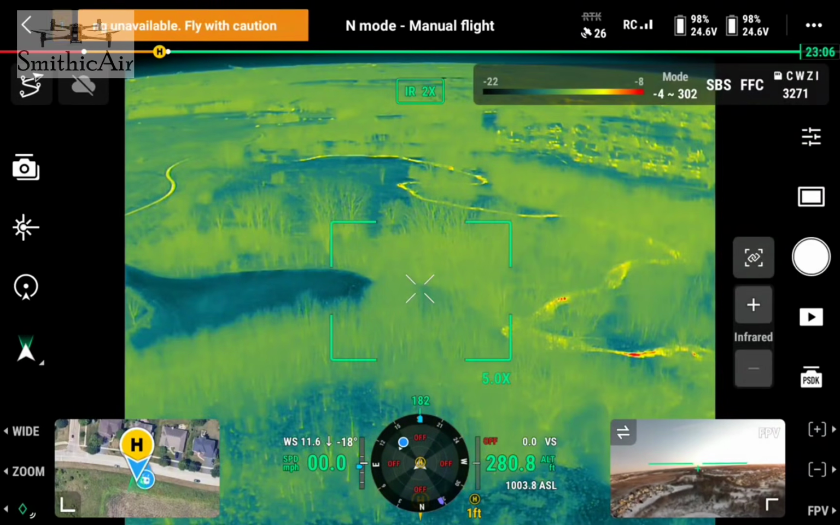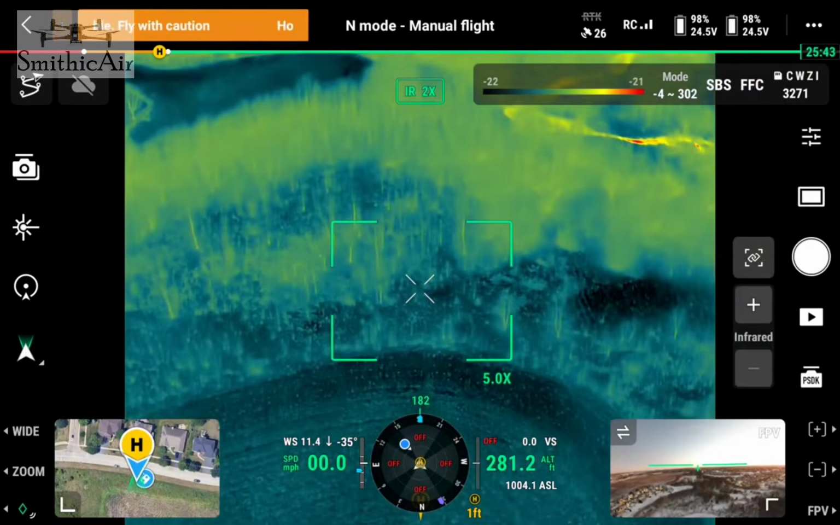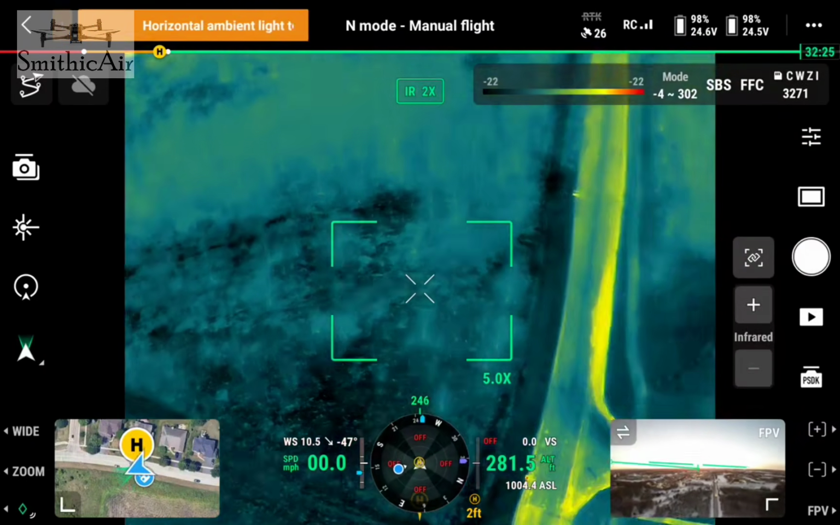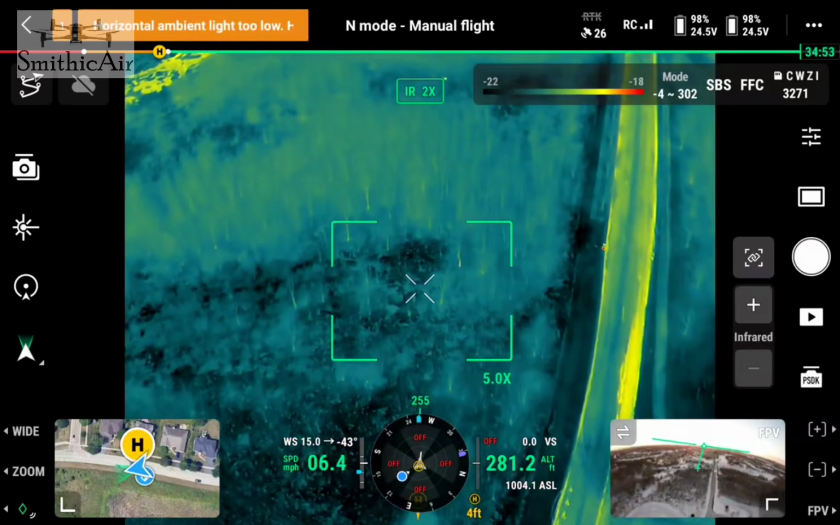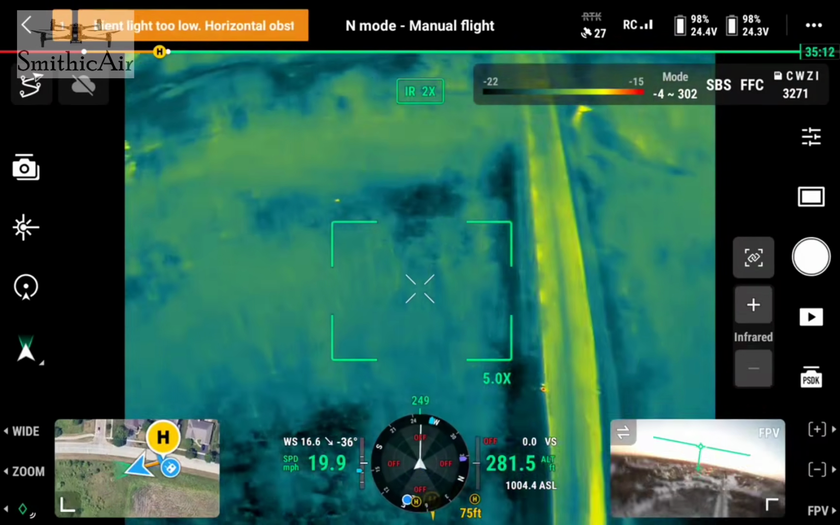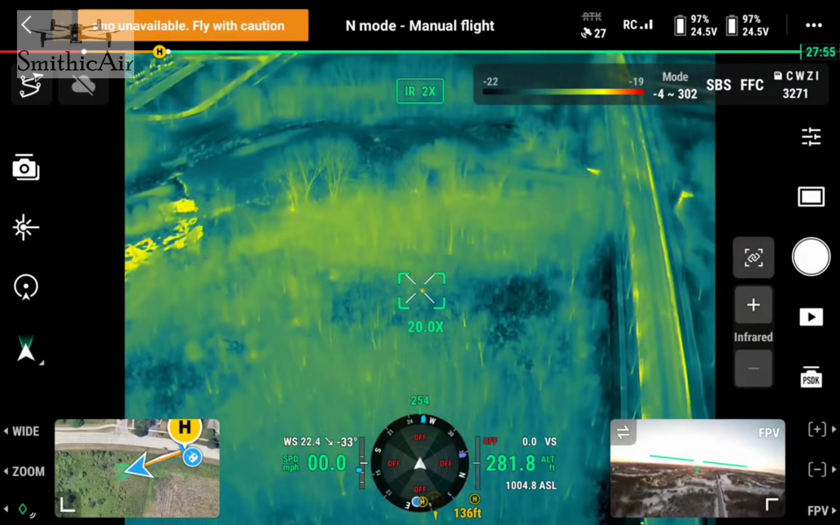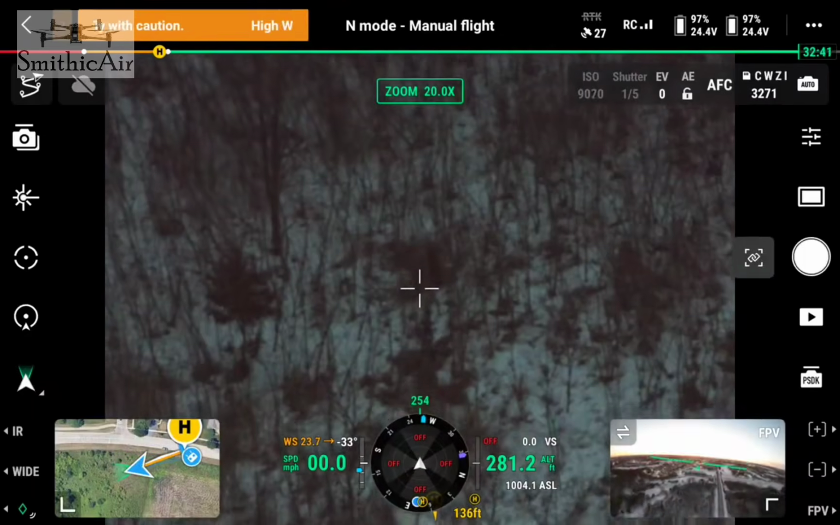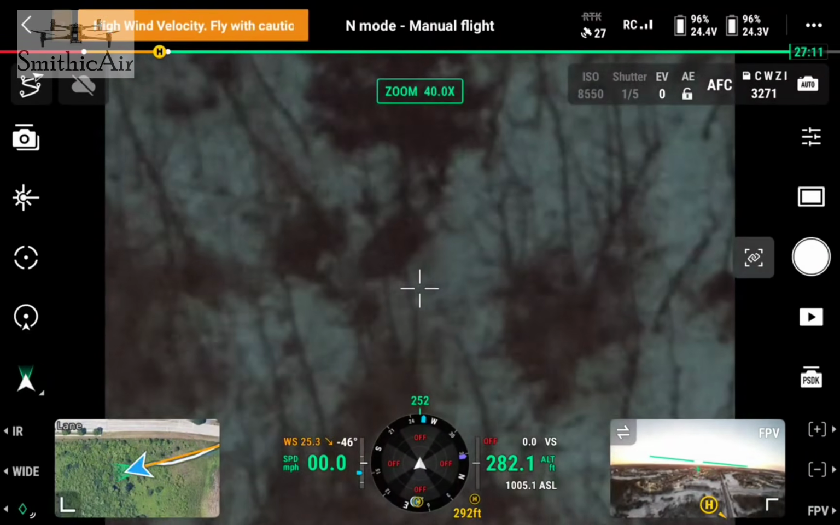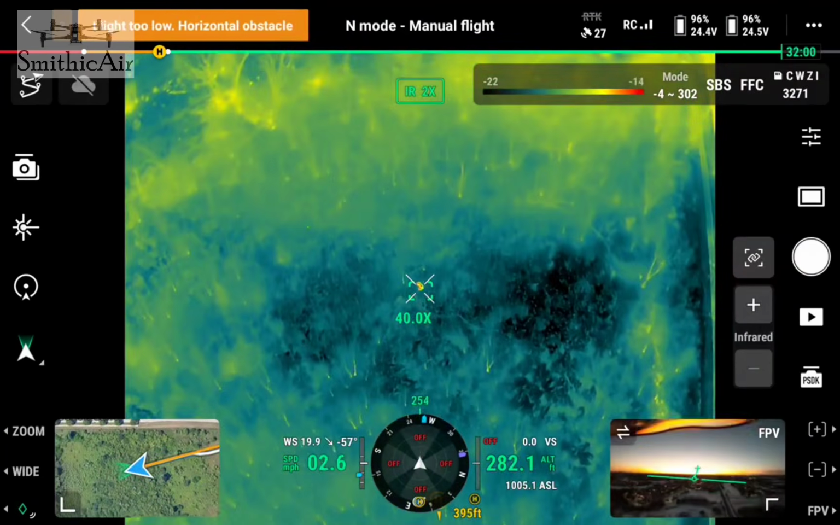At this point, I'm setting up how I want to view the thermal camera, and I've put it in inspection mode. So the colors are not all that bright, but basically when I got to the scene and took off, I saw this heat source. This heat source ended up being Bruno.